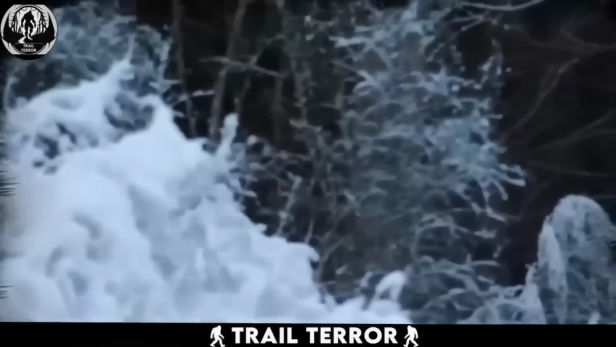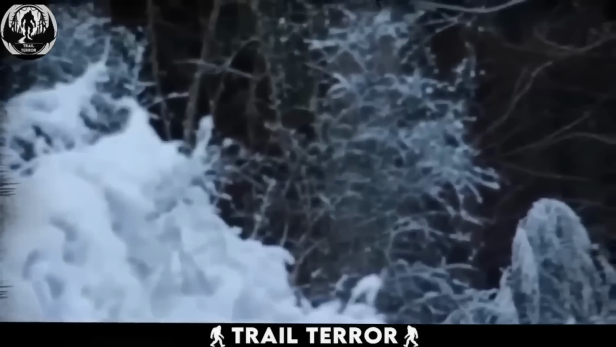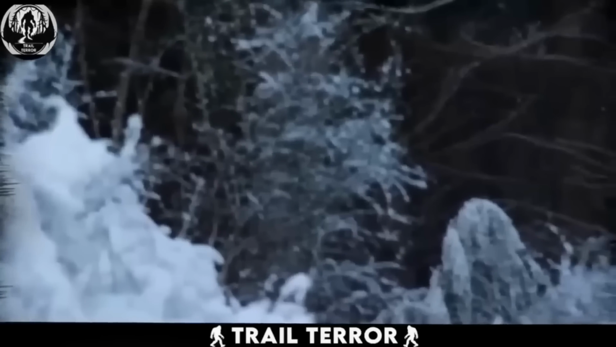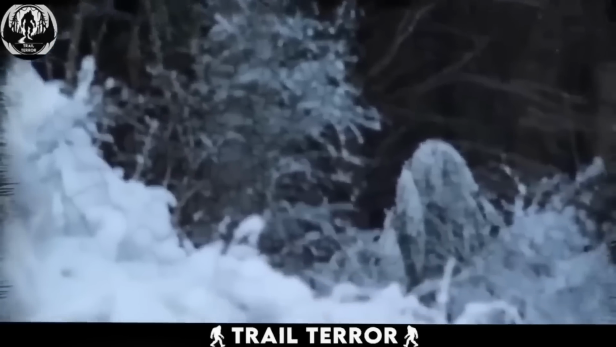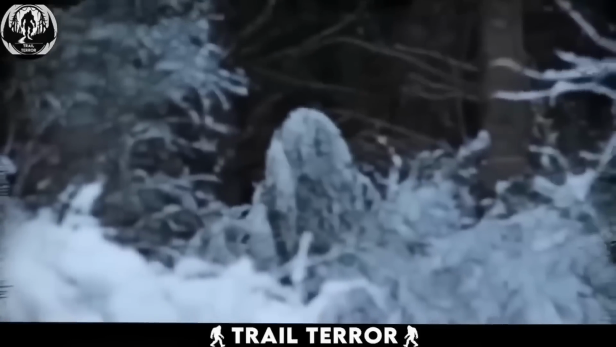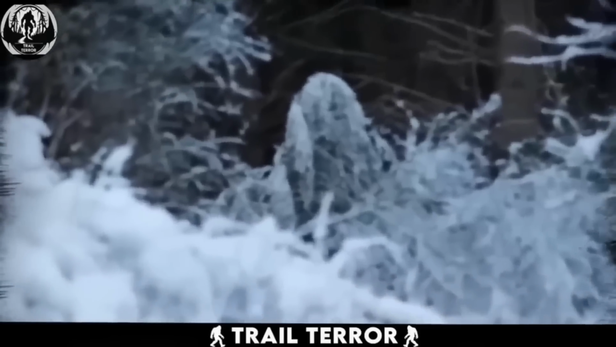There's a chance it could simply be a pile of frozen branches, cleverly camouflaged and swaying slightly in the breeze. However, the possibility of a cryptid sighting keeps the debate alive. What do you think?